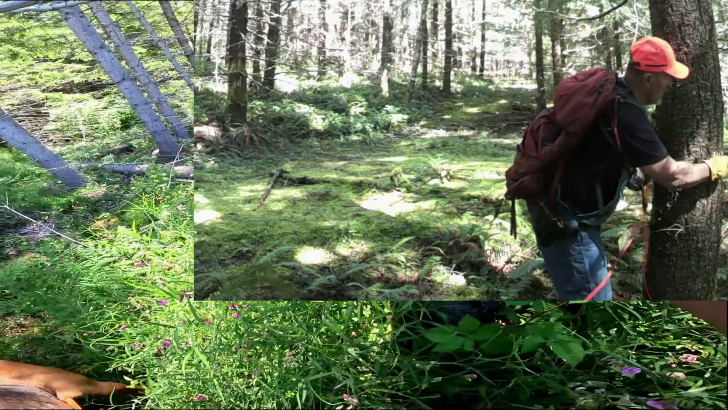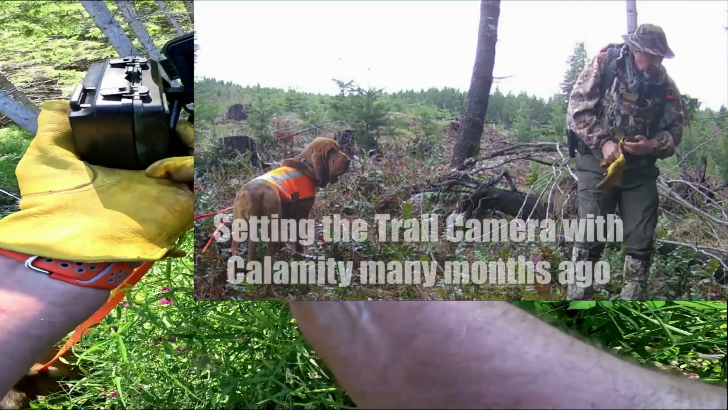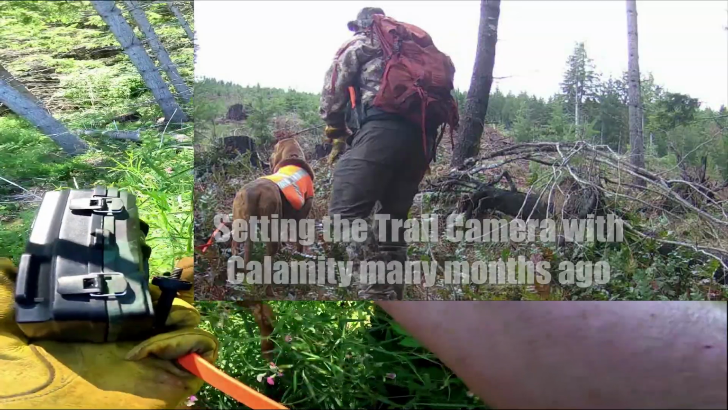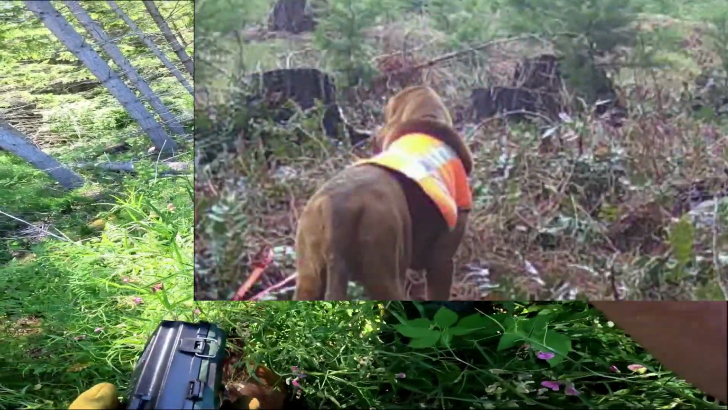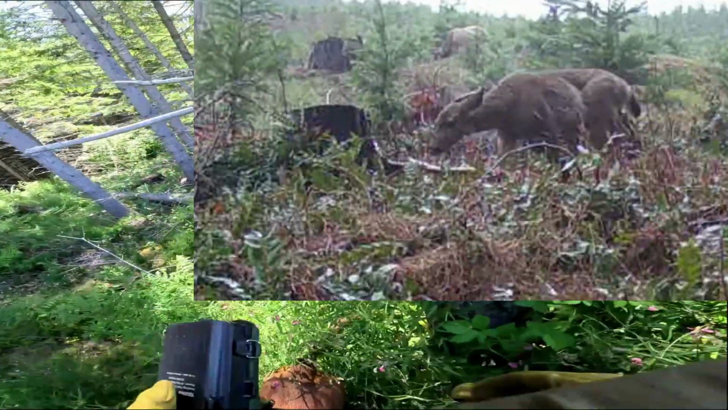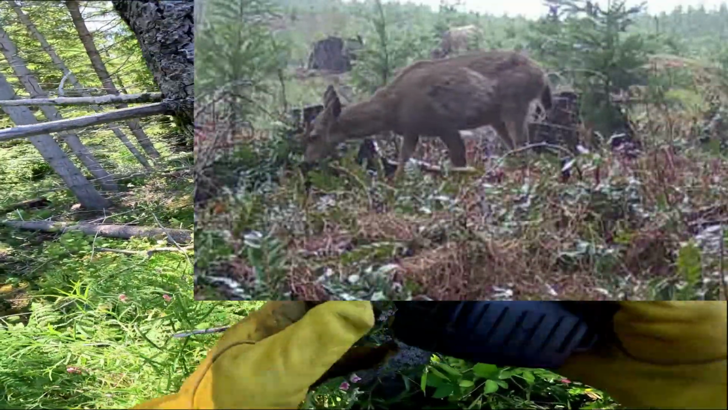So let's see how we're doing here. Come on, battery. It's so exciting when they're working, because now you know you haven't really missed anything. On and off. Yeah, so nothing here. Okay, that's all right. So either this one had weaker batteries in it to start, or not as good batteries, or there's a whole lot more activity on it, which we're going to find out.